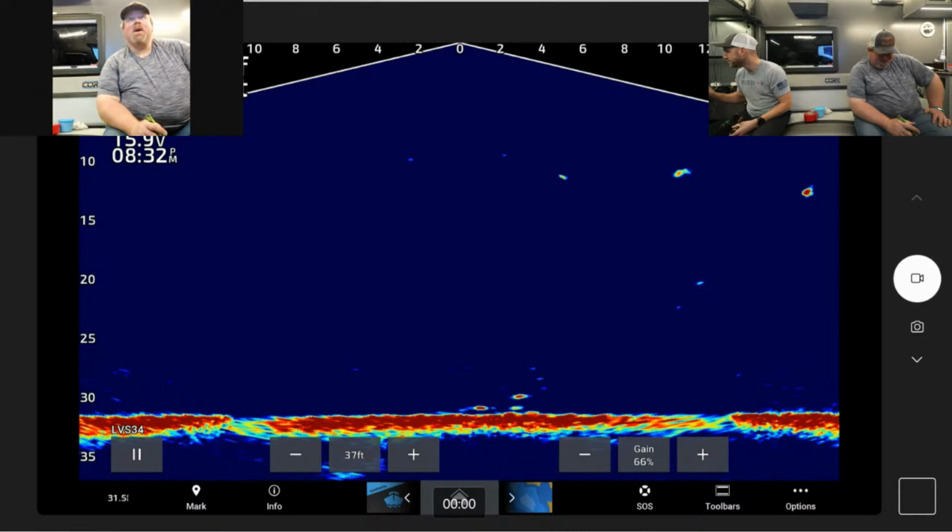Two of them up high. I don't know if you can see them, but we have one off to the right at about 10, 11, and another one sitting at 16 feet off to the right. Hopefully we got a school coming through. One way over. Big. It looks like one we want to catch. As long as he keeps coming this way.